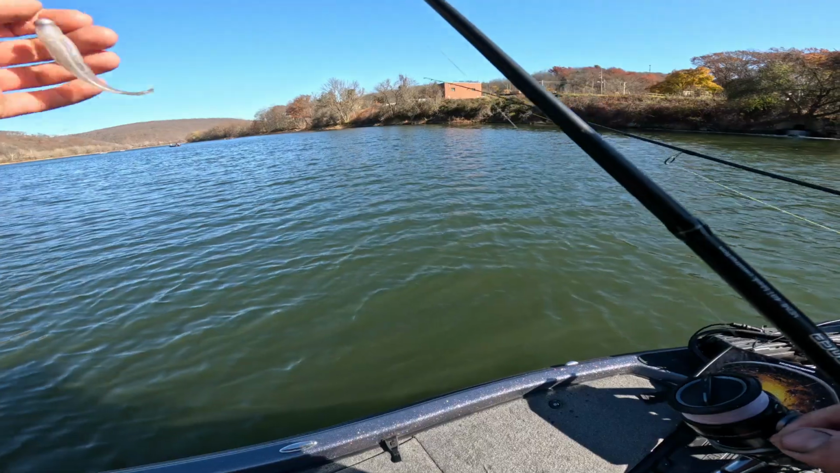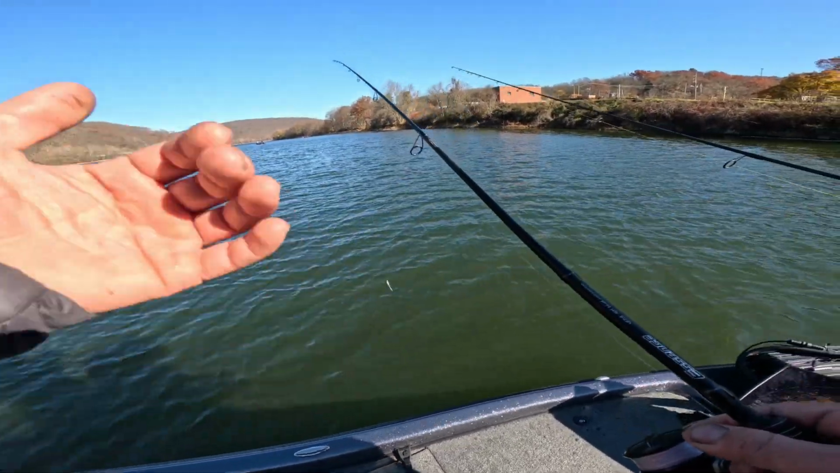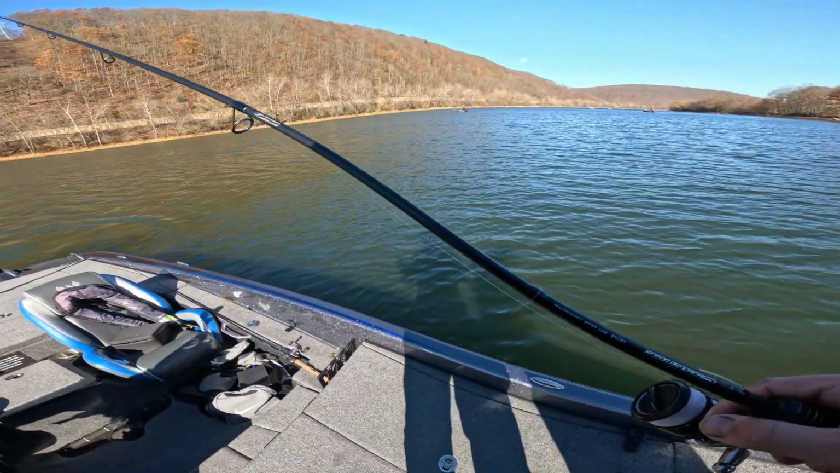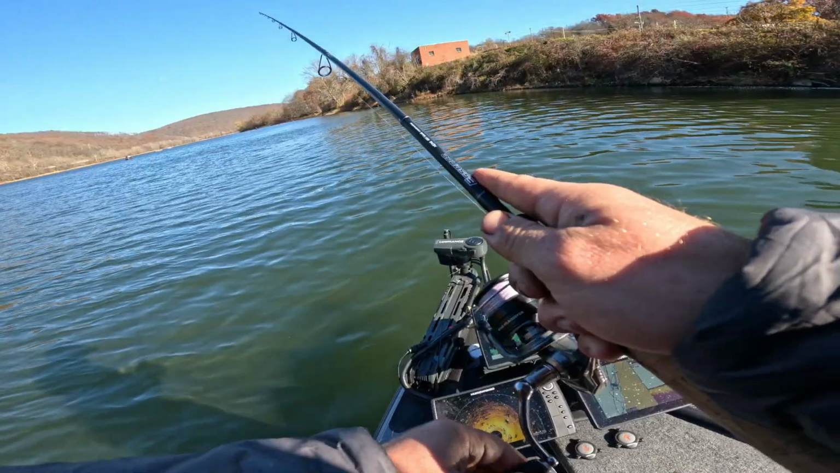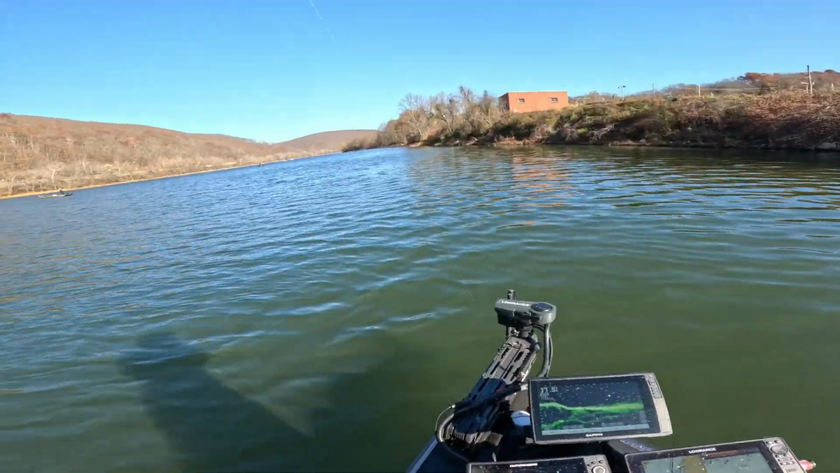Or if you're in a school and you keep catching the smaller fish, put on a bigger one to see if you can't get some of those bigger fish in there, because that's going to be the difference maker of catching a lot of big fish or a few big fish, or a lot of numbers or just a few numbers. Yeah, mine's crooked and tied with a pound.